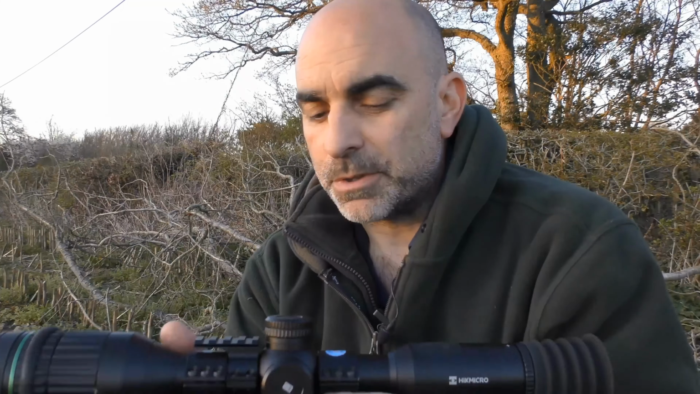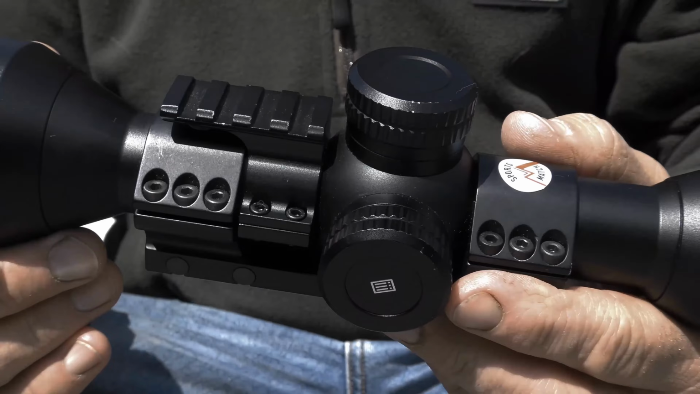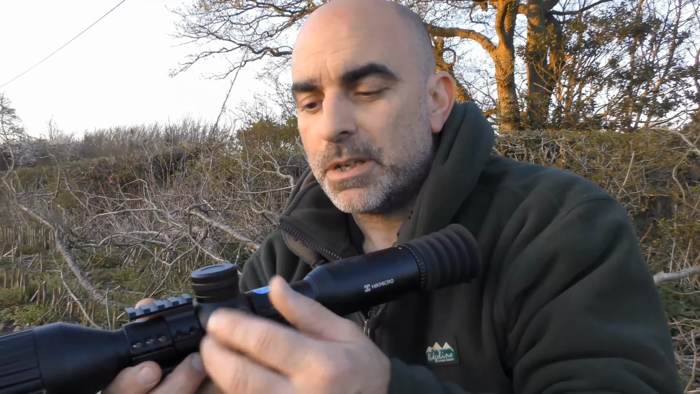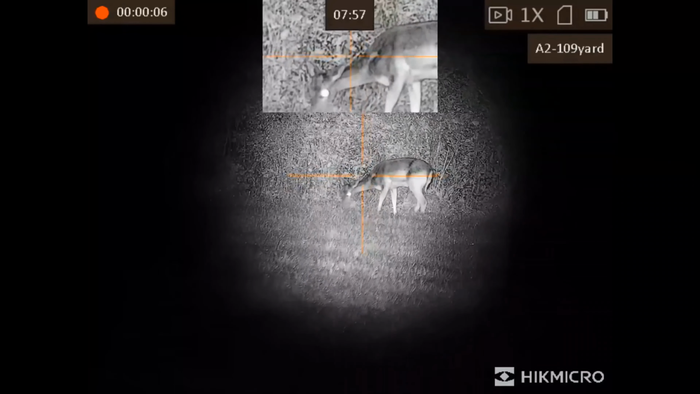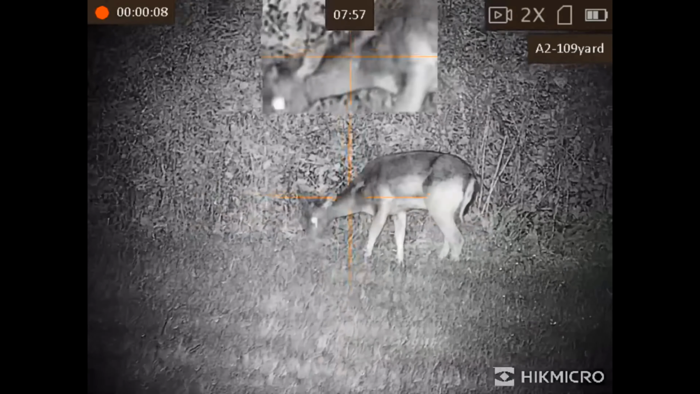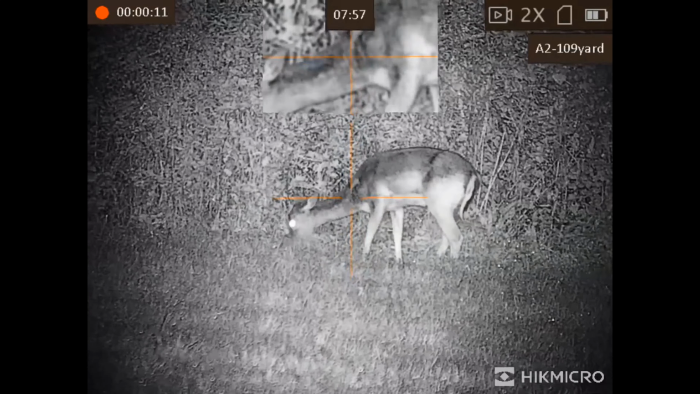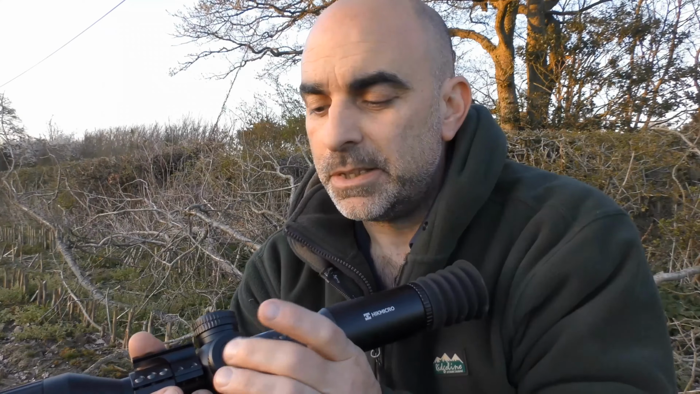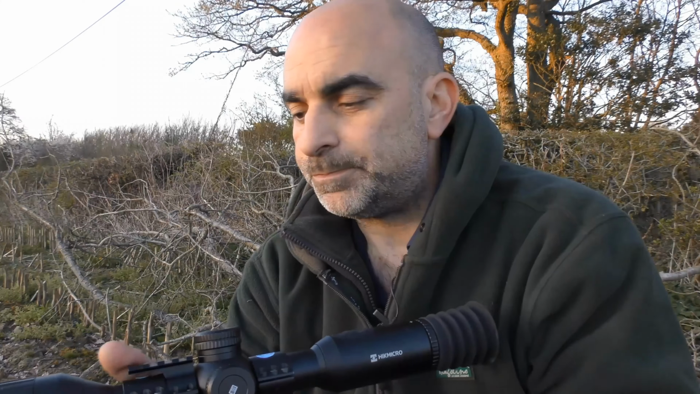Again, 30mm tubes. I've got the Sports Match one-piece mount on this one. It's got a smooth zoom on it, which is really nice. You can just take that in little increments to zoom in. Again, inbuilt battery on the side there. The menu, same as the Pulsar, is accessed via that same wheel.